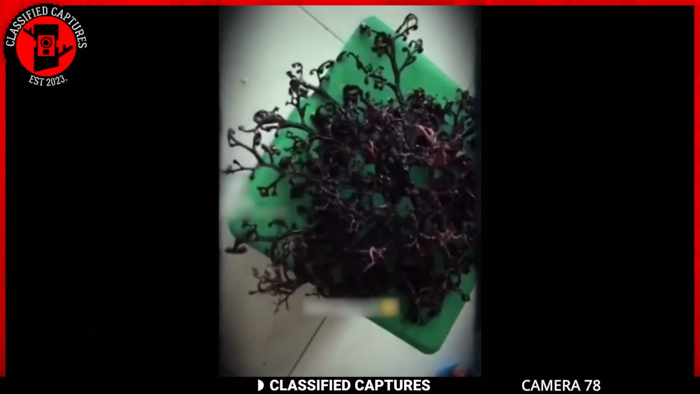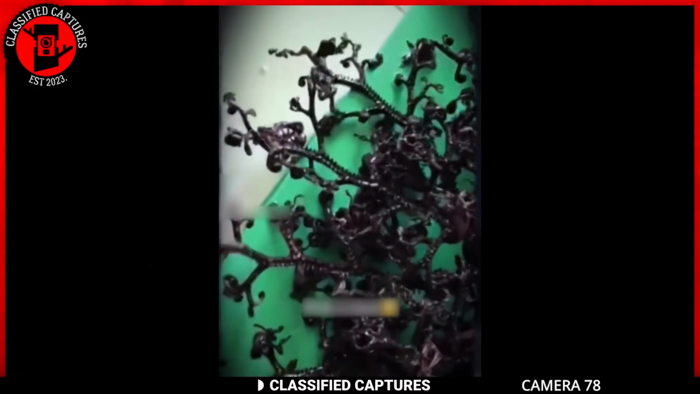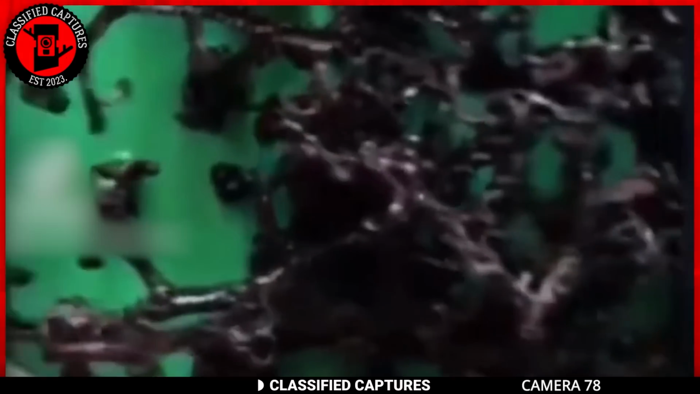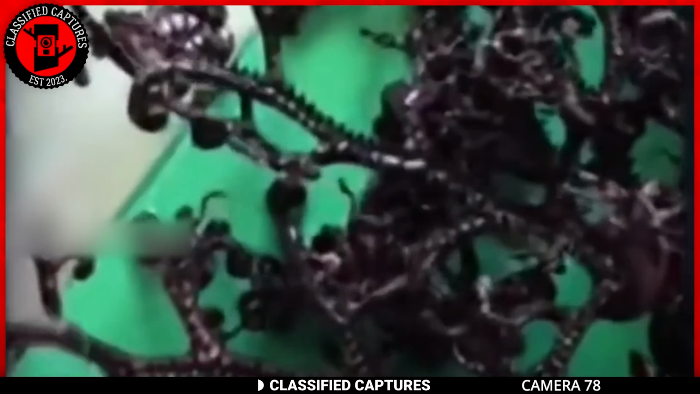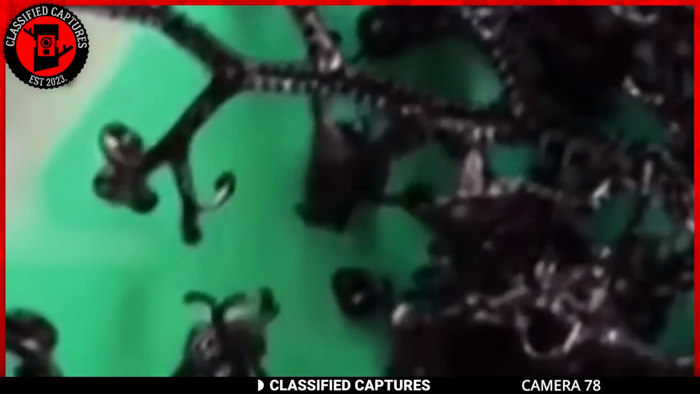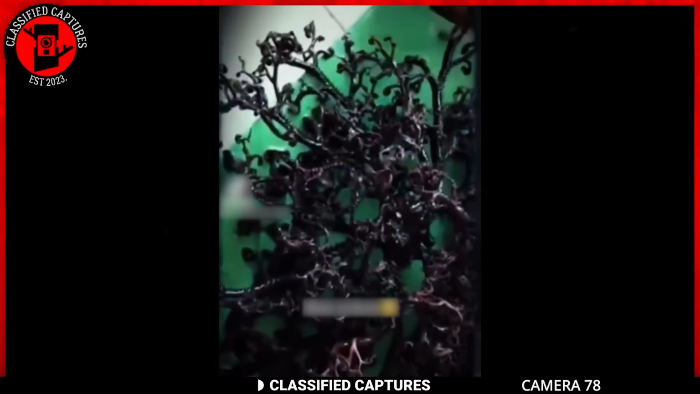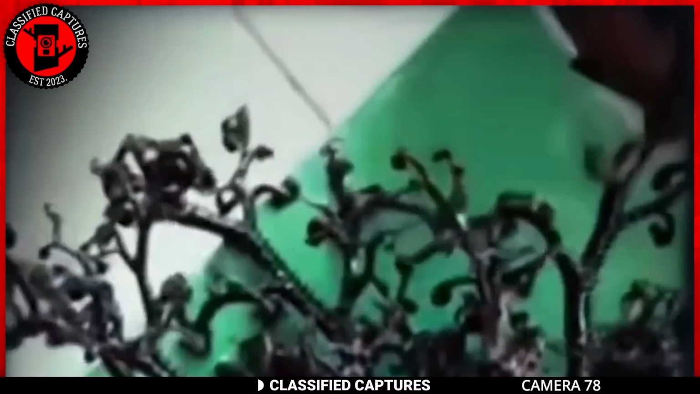Next, we have this peculiar tale from the shores of Vietnam. It begins with a strange creature washing up on the beach. It looks like dried tree roots, but these root-like appendages are mysteriously moving, almost like tentacles. Now, the person who discovered this curious being not only observed it, but decided to take it home. And what's even more fascinating, or perhaps a bit risky, is that they dared to touch it with their hand.